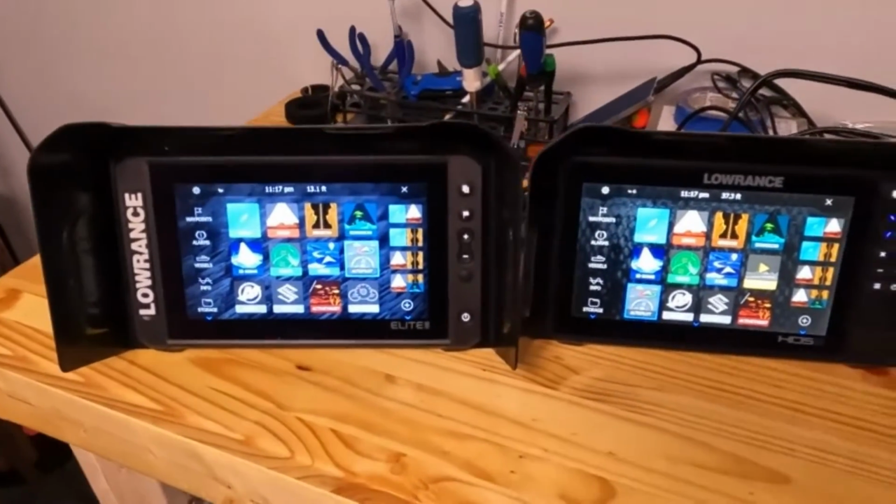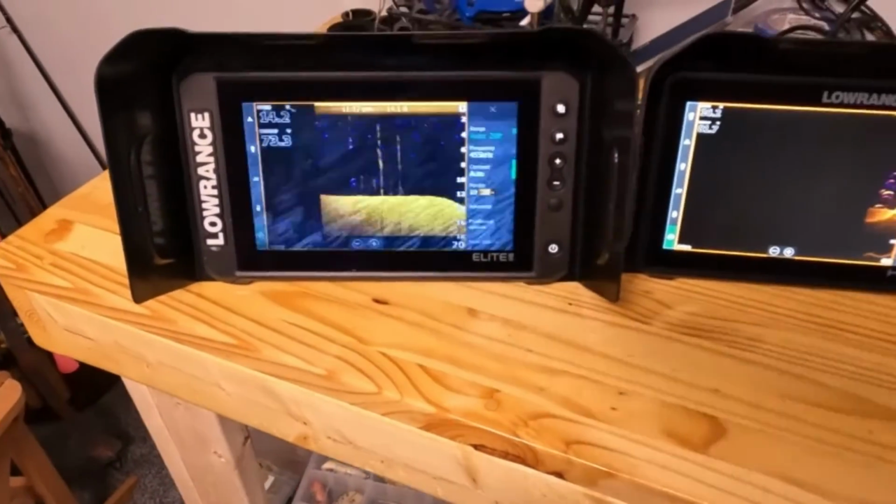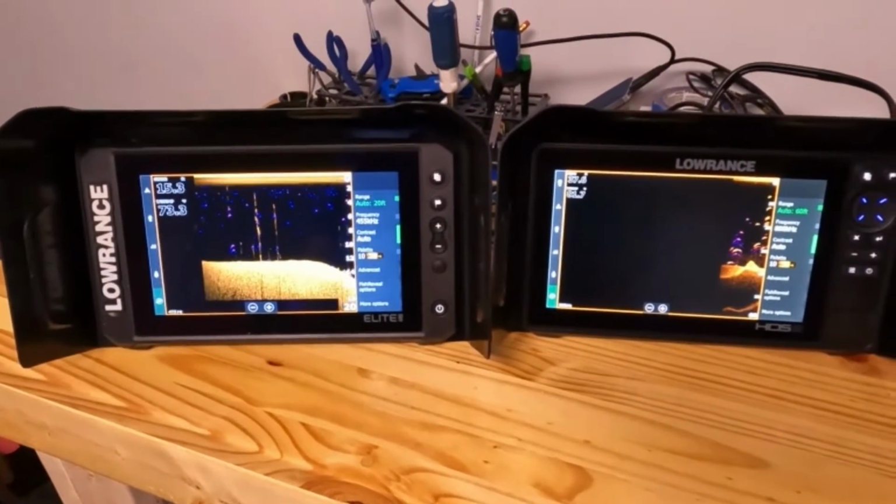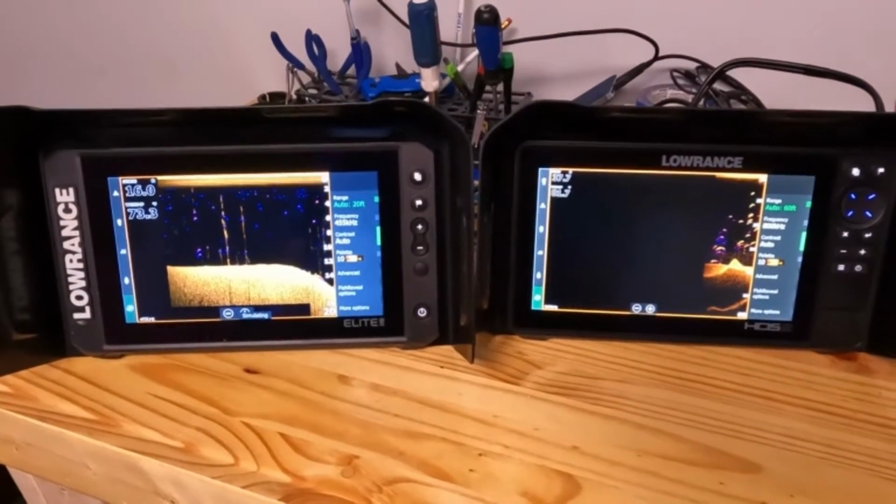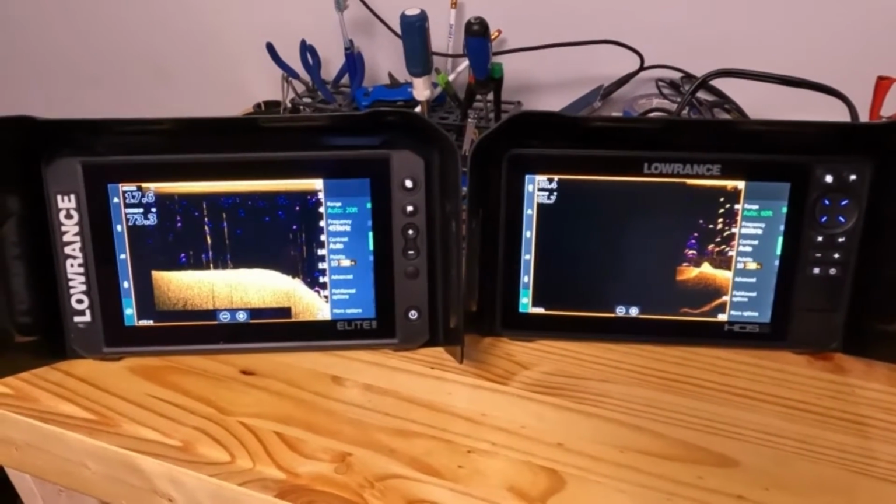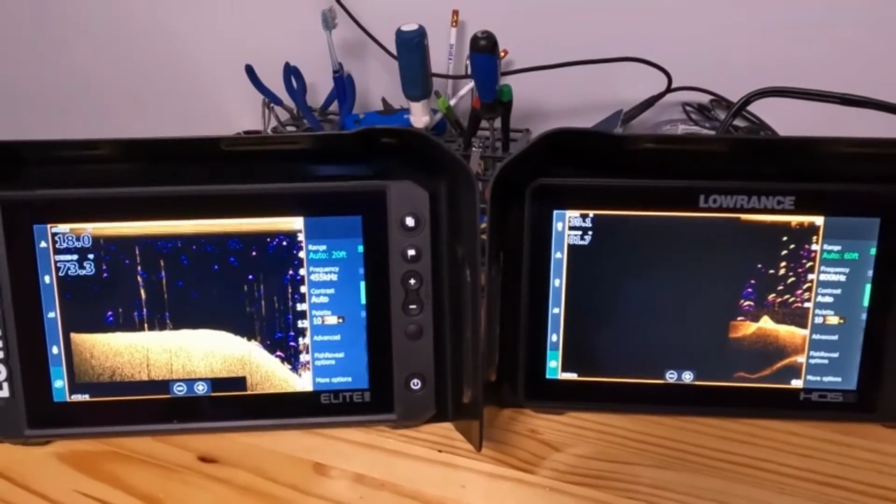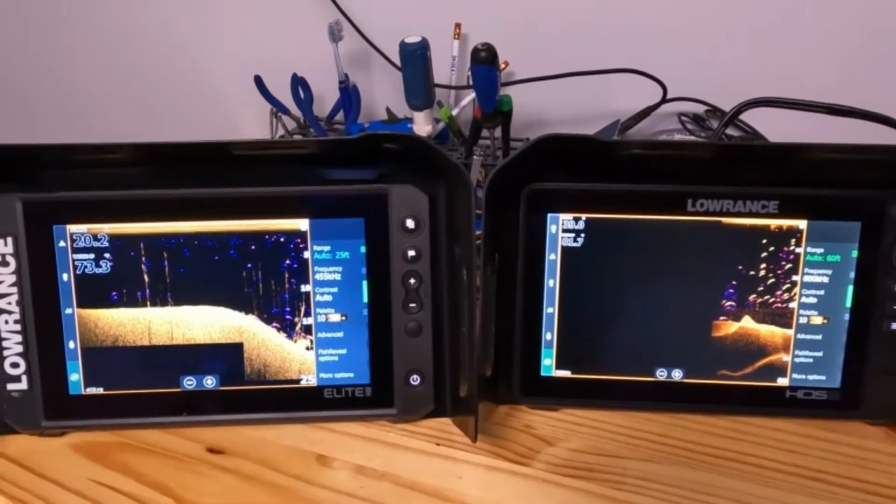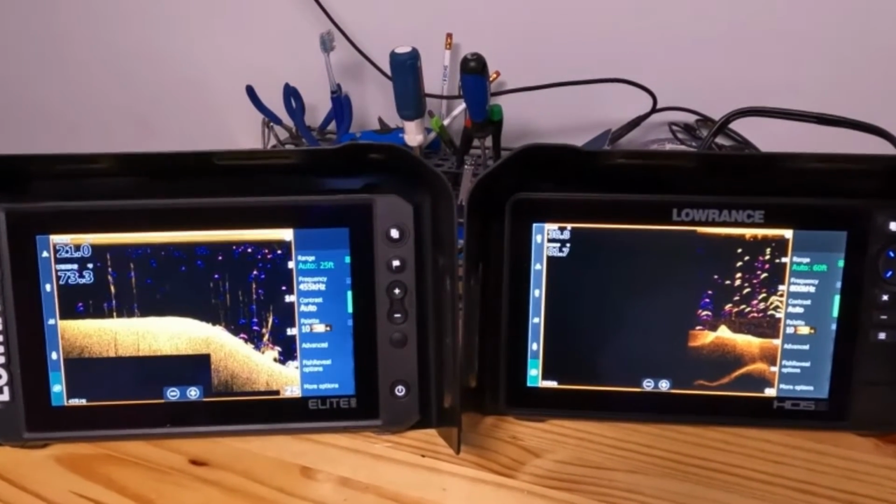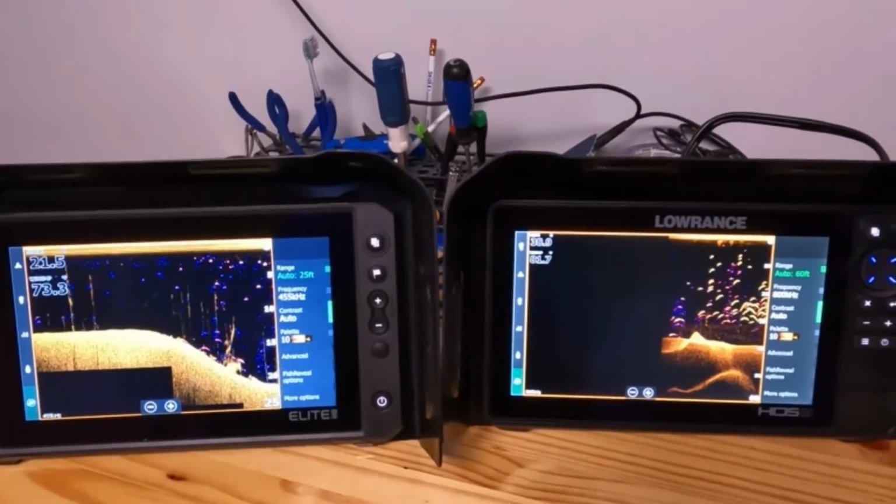Okay, so what we'll do here is put them both on down scan, on simulator mode, and I'll let you watch that a little bit and see if you can tell the difference in quality with the simulation going on the units.